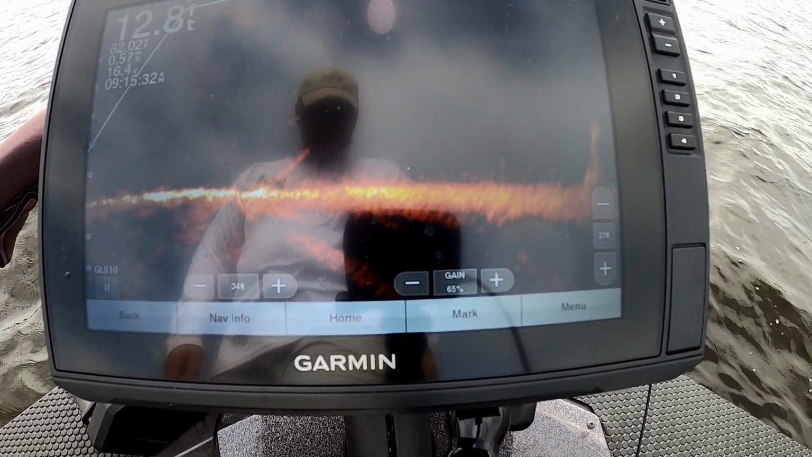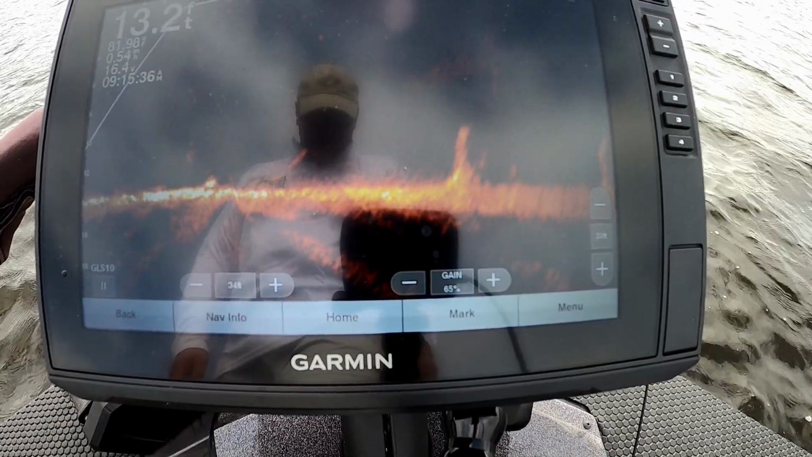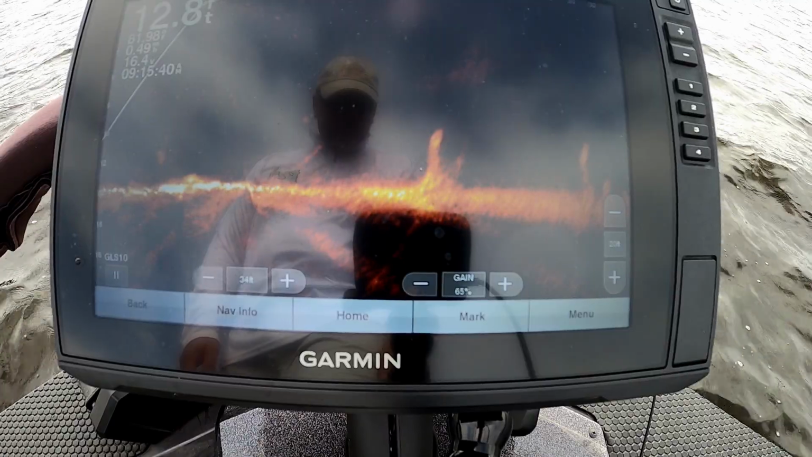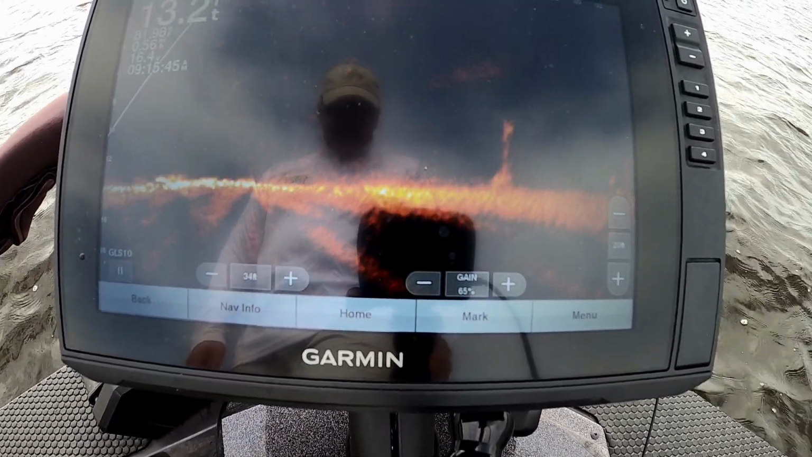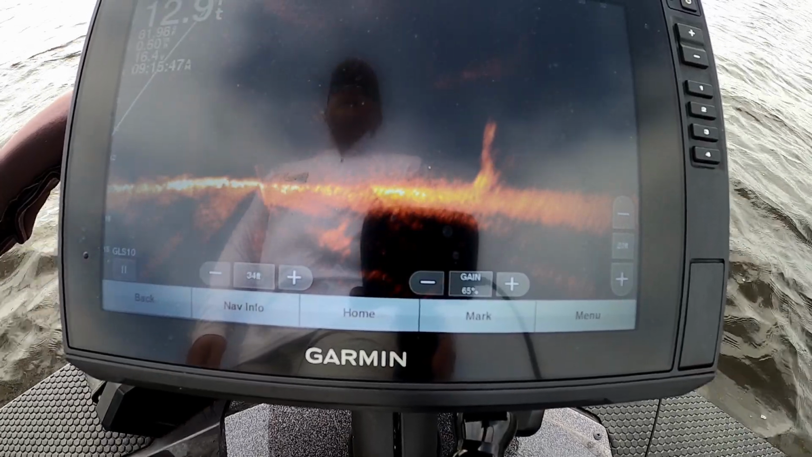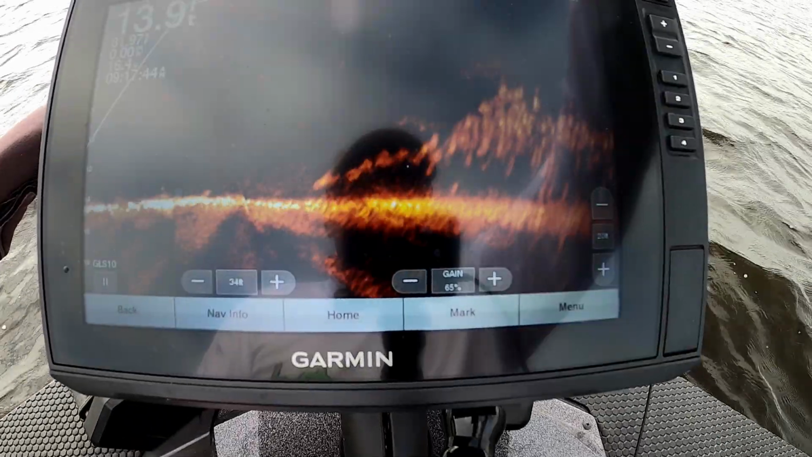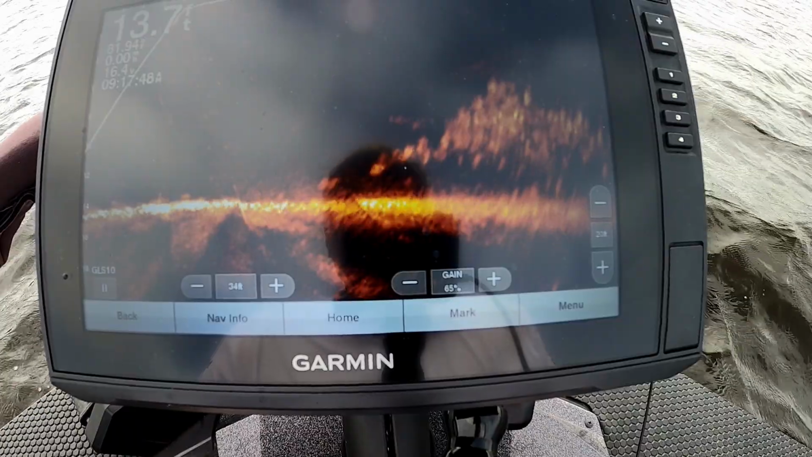All right, guys, we're gonna ease up on school number 2 here. Looks like a pretty good sized batch of fish too. I'm gonna try to get us a little bit closer to them. I know we got a glare out here with all this cloud cover, but just gonna have to do the best we can. Alright, we're gonna turn on the old Hydrowave.